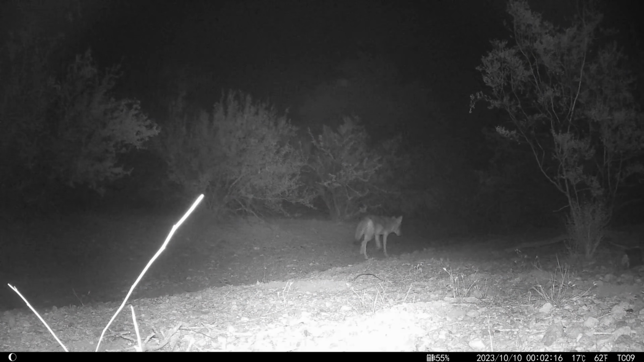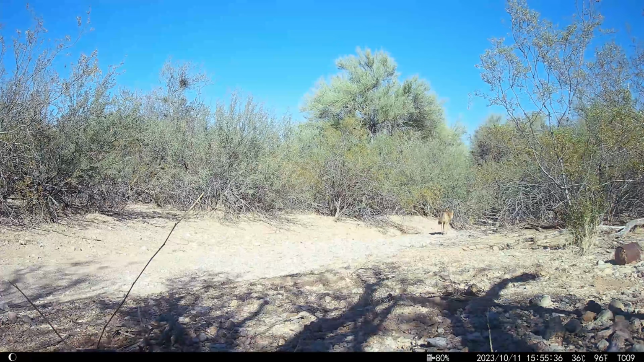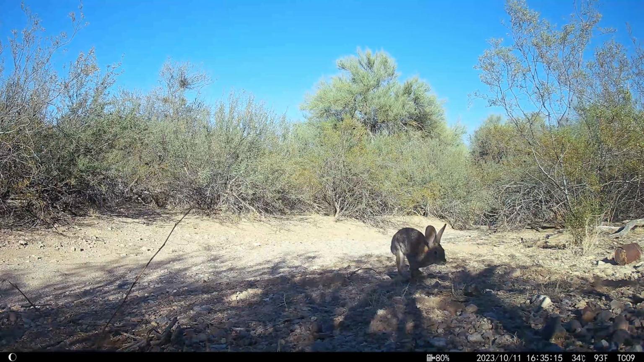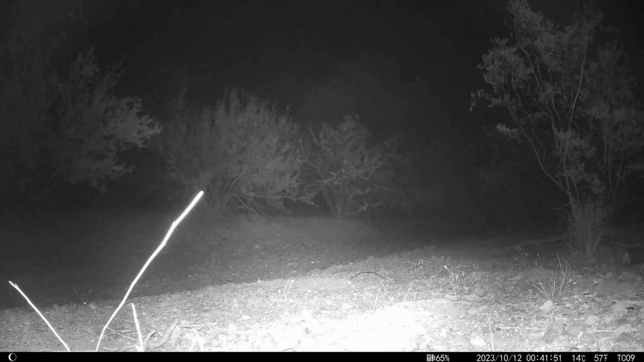This area of the wash seems to be a coyote freeway, and they tend to go in the same direction, which is east, though I think there are a few shots of them headed west. Always unpleasant to see a domestic cat. Watch the little kangaroo rat on the lower left side here spring up.